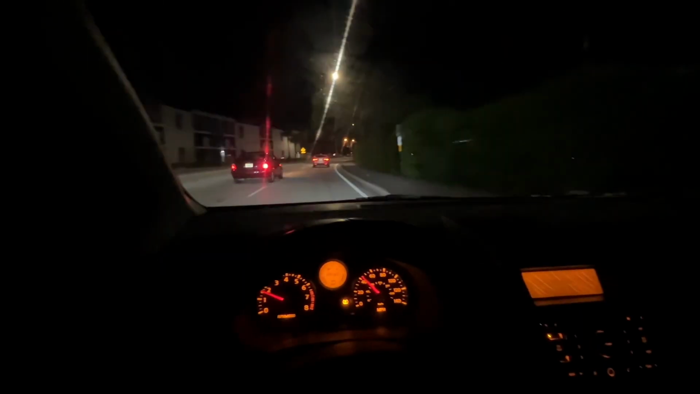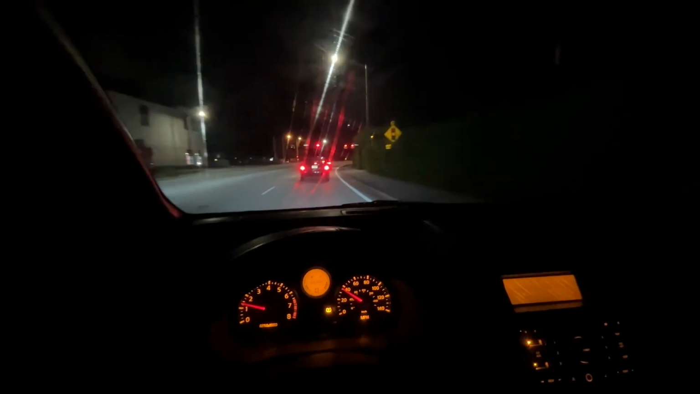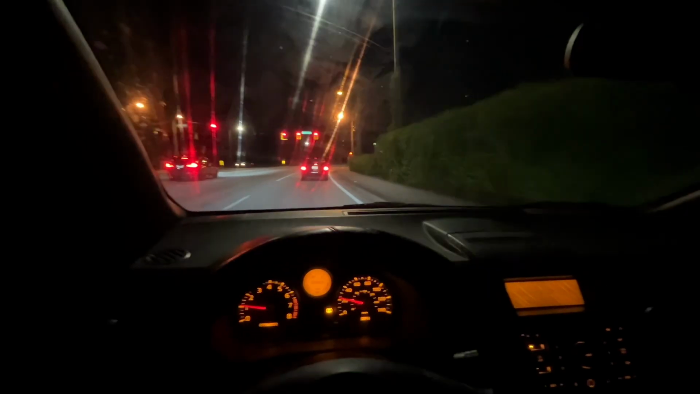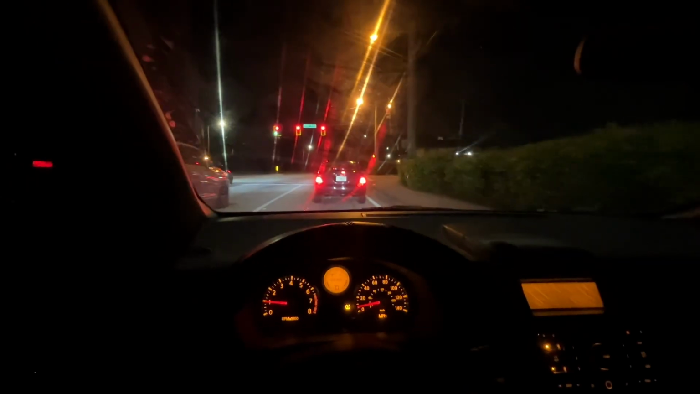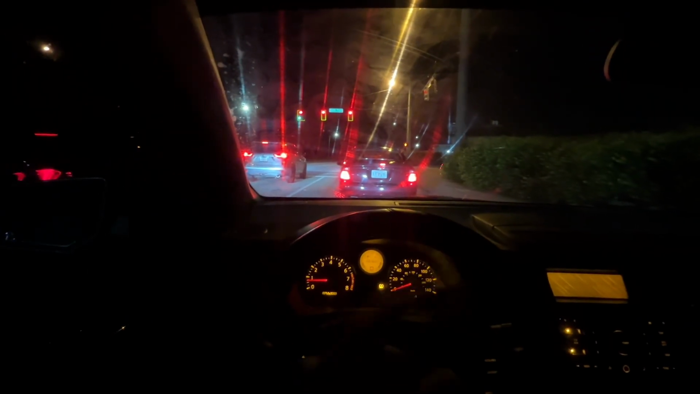It's nice. Oh, you gonna cut me off? You better be turning. You better be turning in this community. Because there's no other reason for you to get in front of me. Let's see what he gonna do. He don't got his turn signal on no more, so let's see. He's either got to turn in this light or he has to turn in the plaza that's coming up.